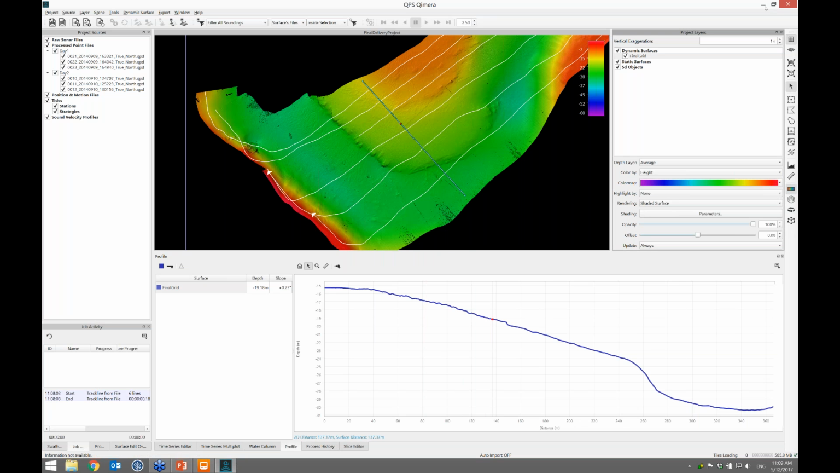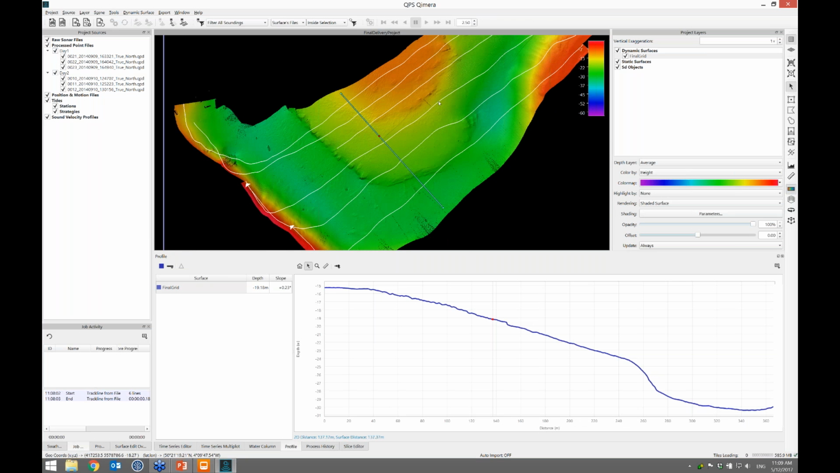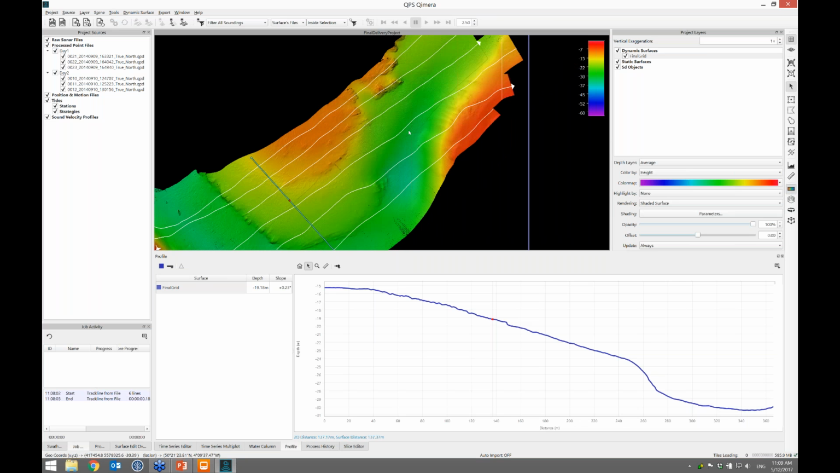So Duncan, any questions about that? Yes, one question. Does the target project update in real time when opened, or does it need to be closed for the QPDs to update and the dynamic surface reprocess icon to appear? You can leave it open.